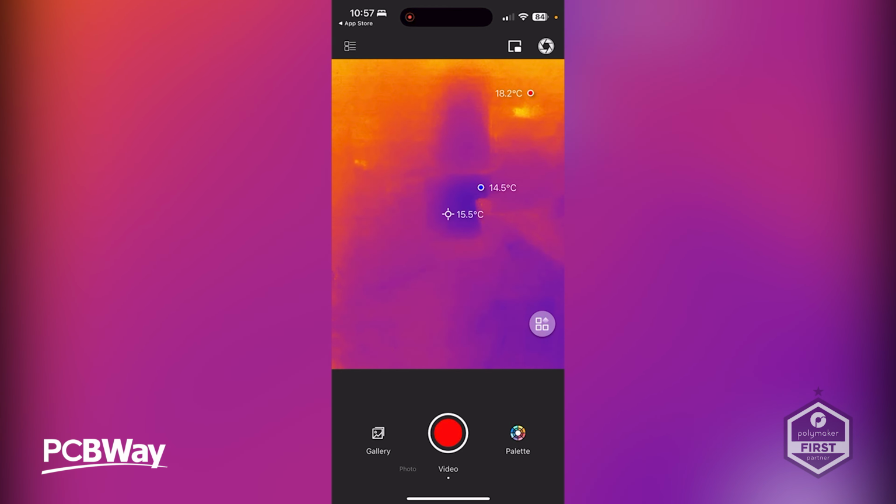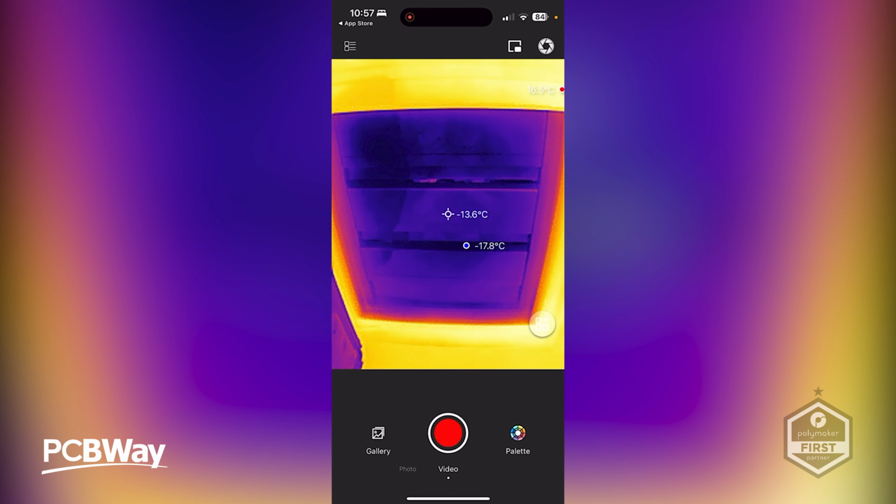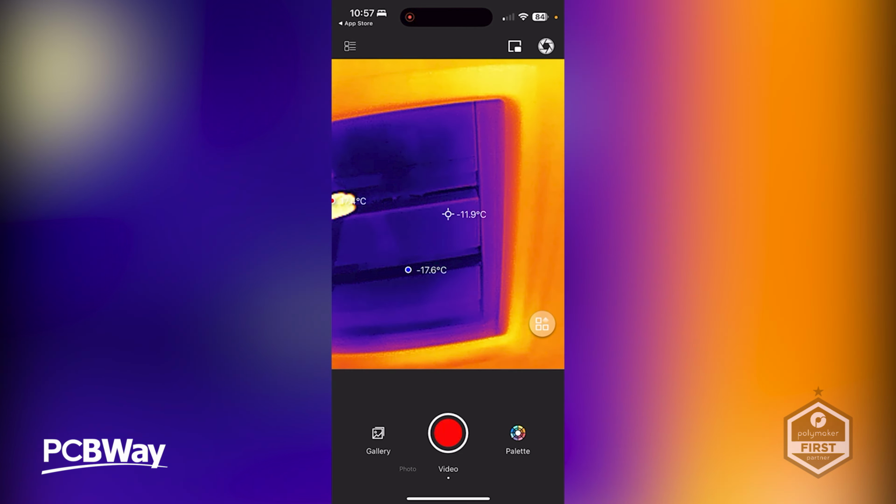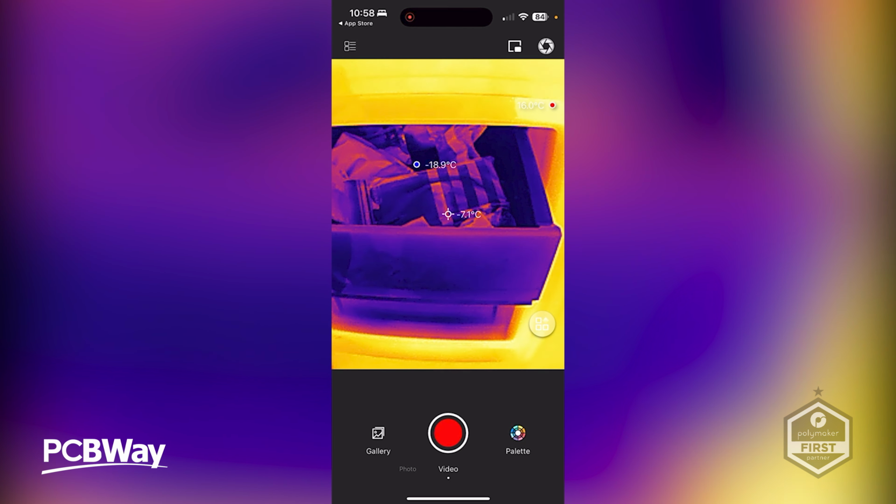I'm going to go to a cooler area here, into the freezer. See what we get in here. Okay, it's waiting. So minus 17 apparently. That can't be right, can it? That's really cold. Maybe it is right. Maybe there's some calibration that needs to be done.